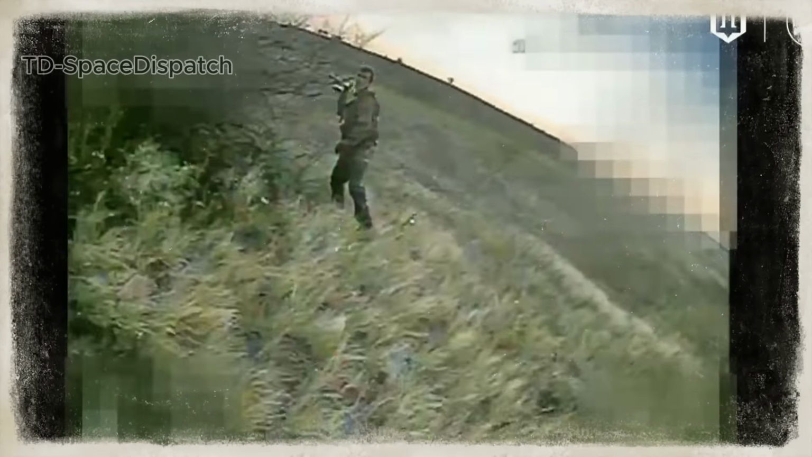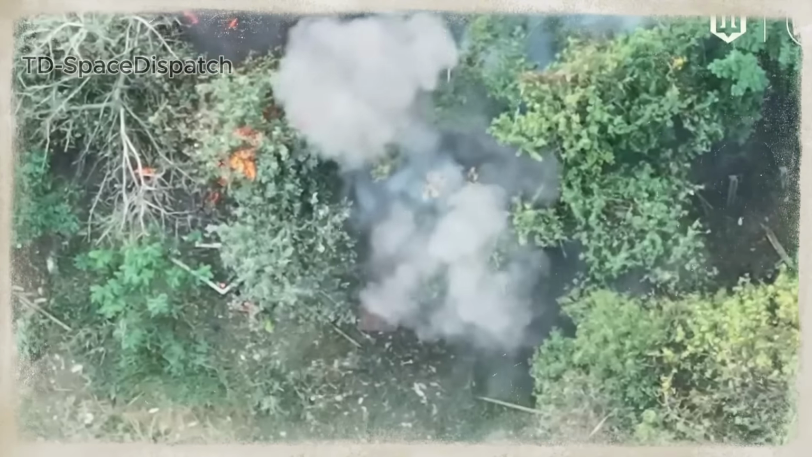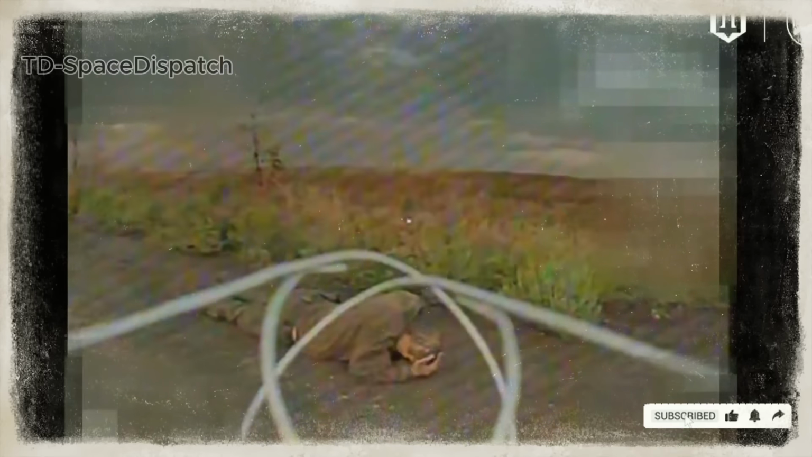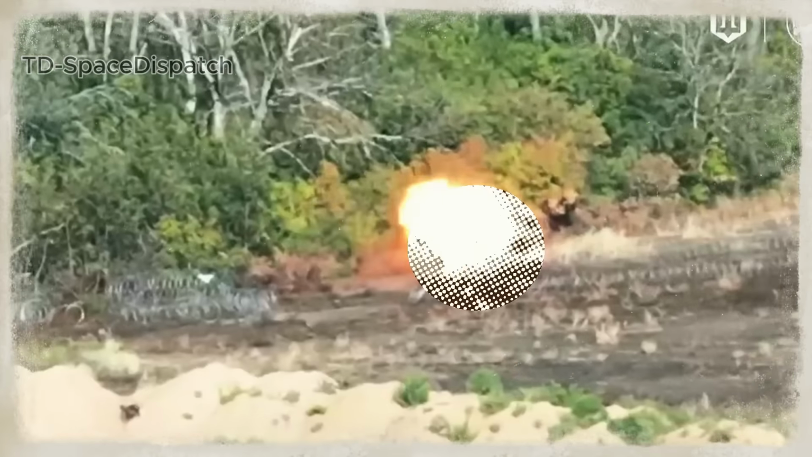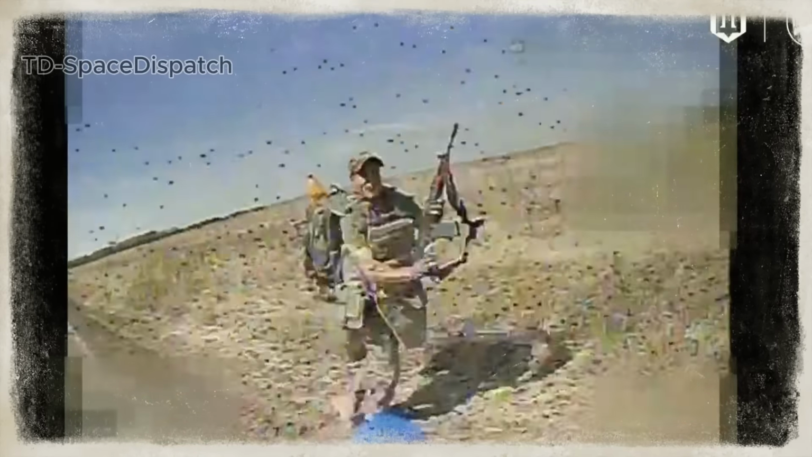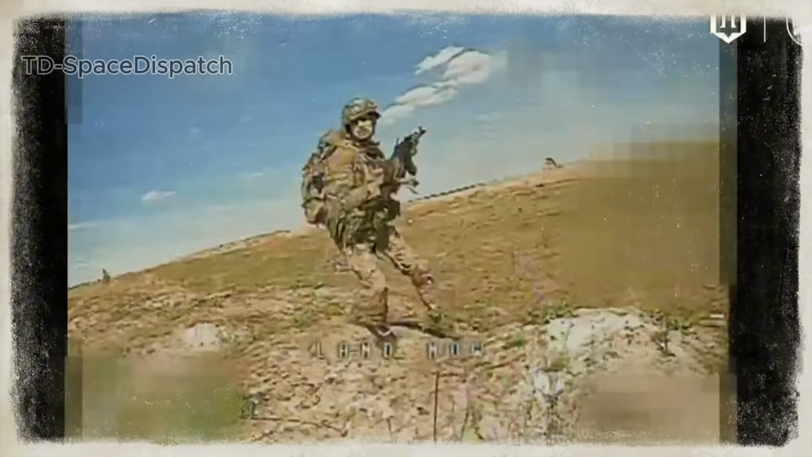One by one, lone figures were spotted moving without formation. Exposed. The drones adjusted their paths, locked on, and engaged with precision. Some targets tried to escape. Others froze mid-motion. None succeeded.